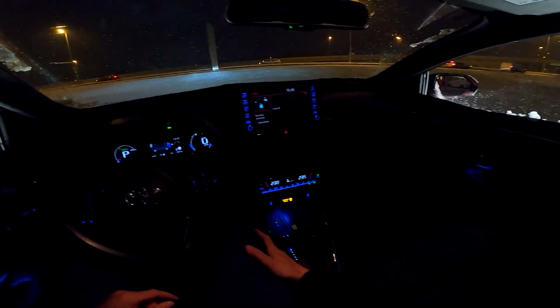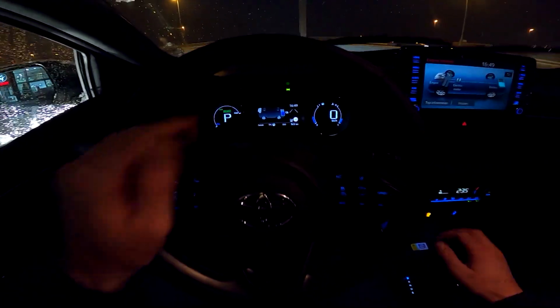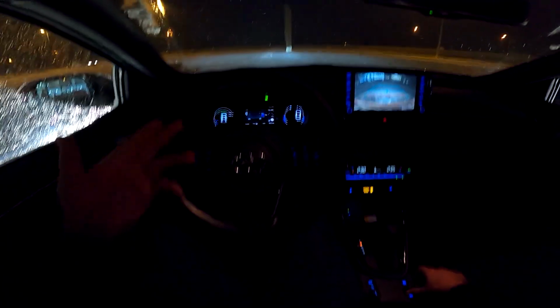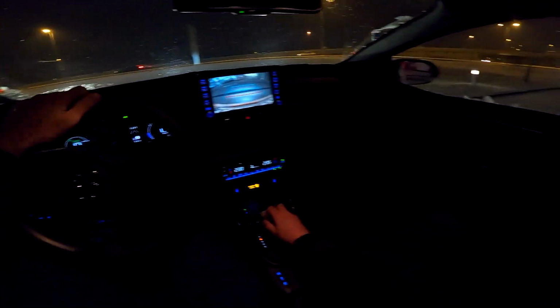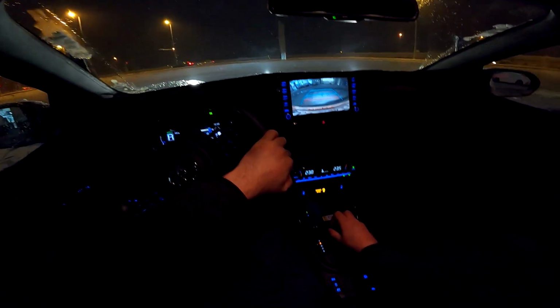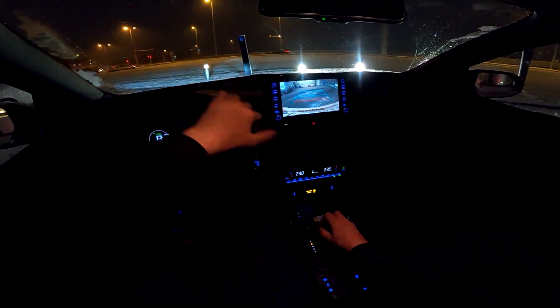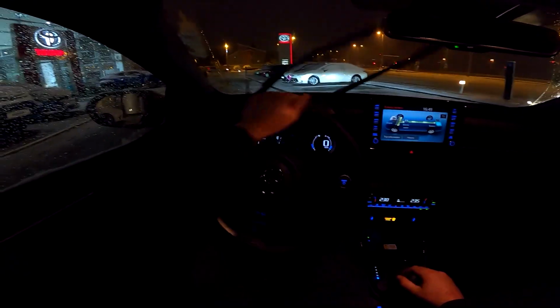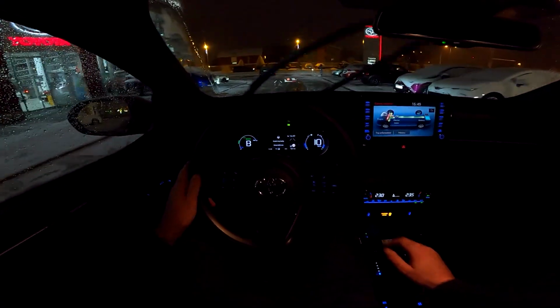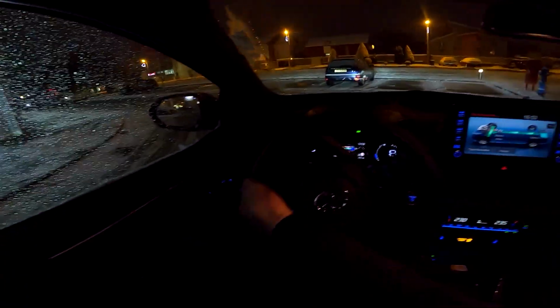And this is the main touchscreen. We have the 8-inch one on this trim, and in front of us there is sort of a digital cockpit, but I'll talk more about that later in the video. Now let's go. We have the rear view camera. Yeah, well, let us now go. We do have the warning that the roads may be icy, which is correct.